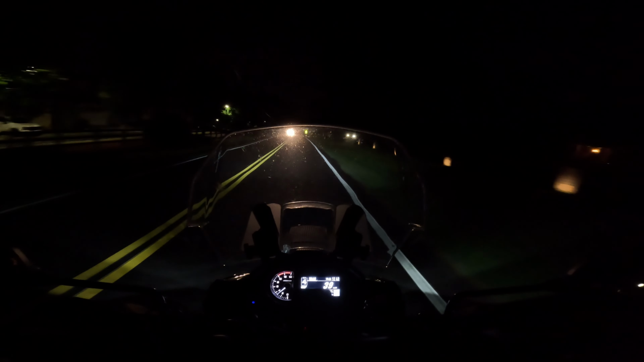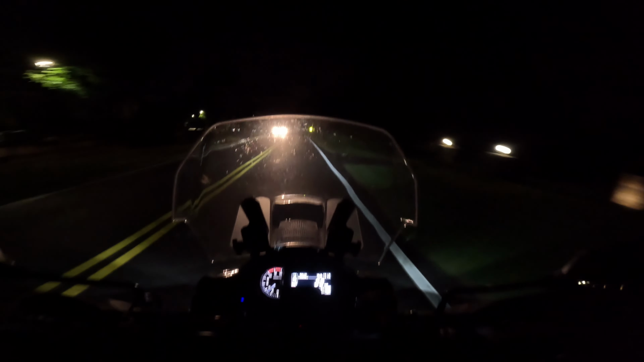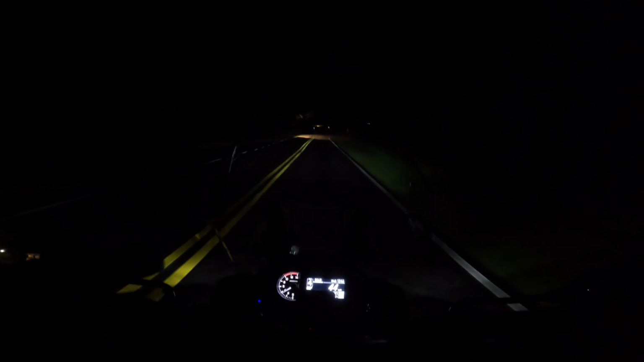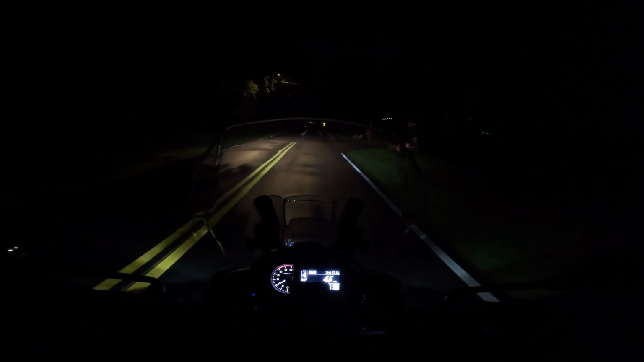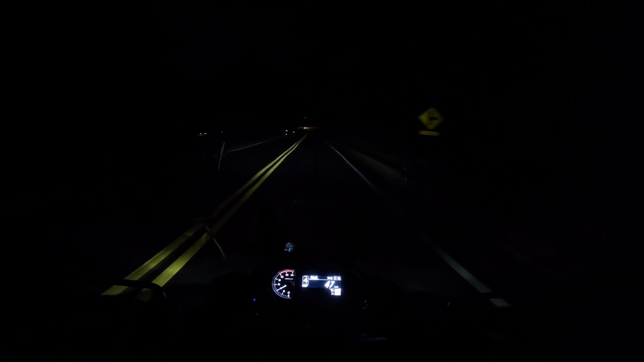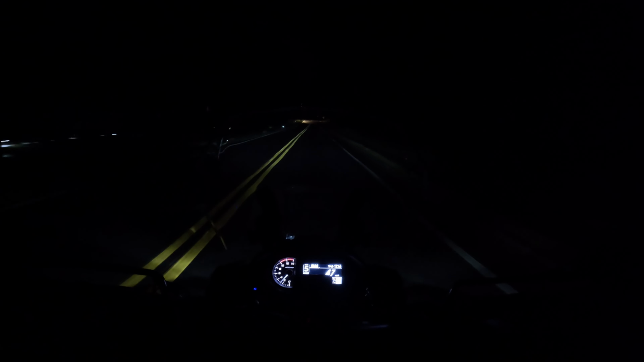One, I wanted to test out my 360 camera that I've got hooked to my recently installed crash guards, and I have that camera in the front of the bike. So I want to see how that looks pointed back and at night with all the lights and stuff. So maybe we can see a little clip of that right here.